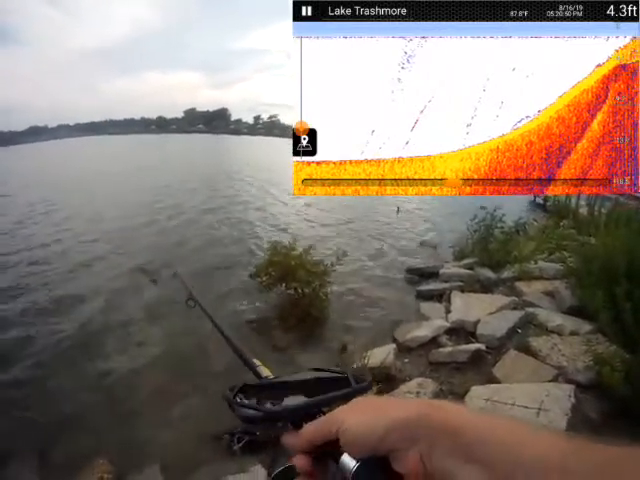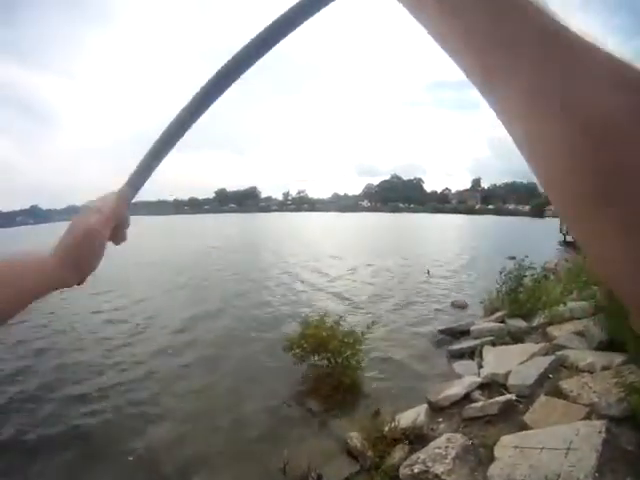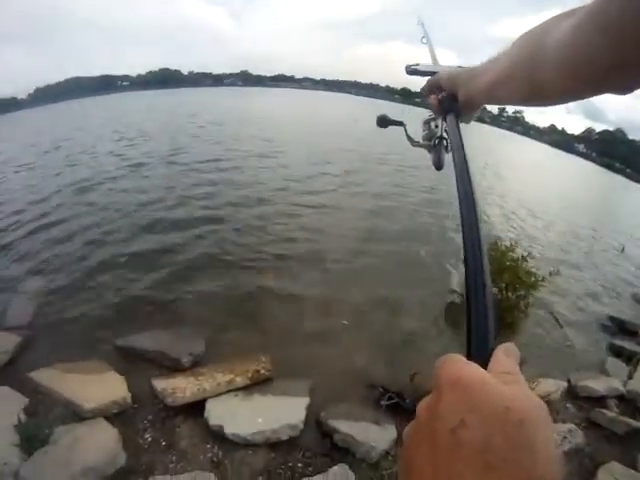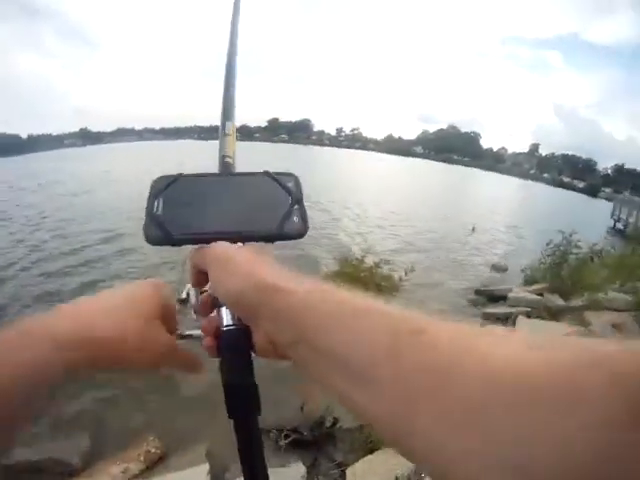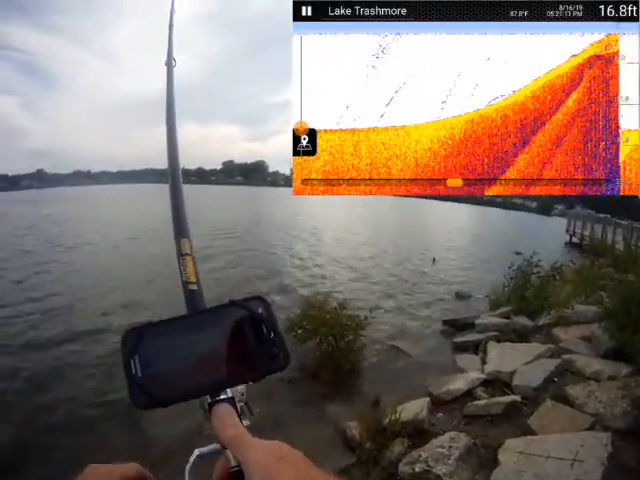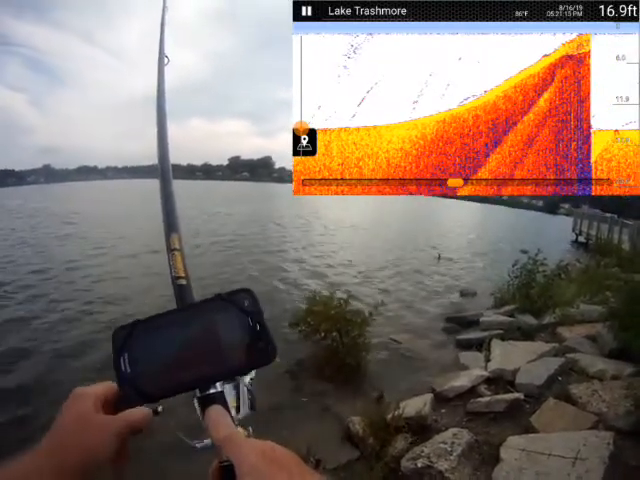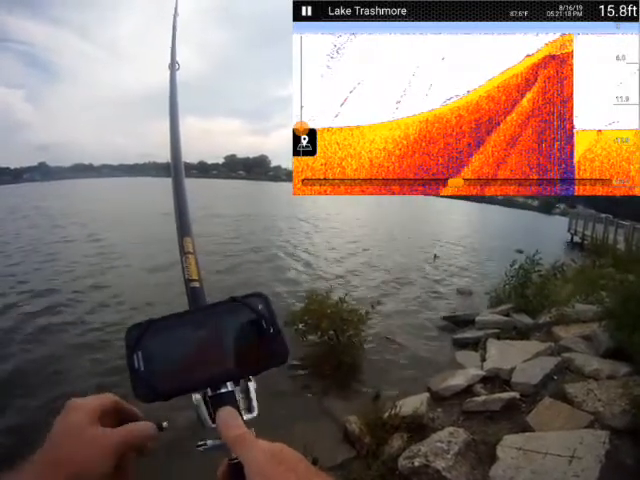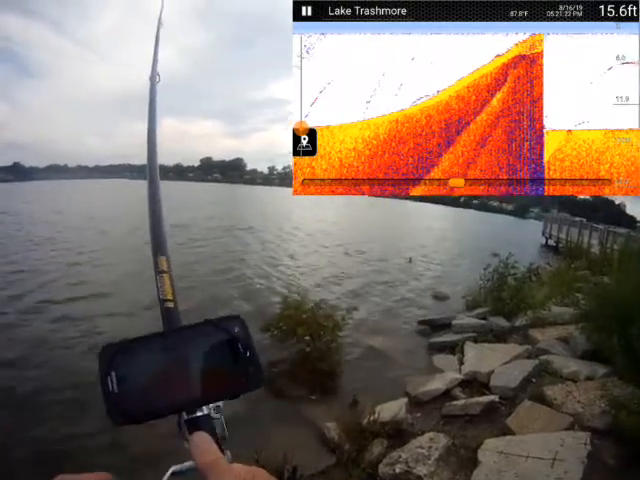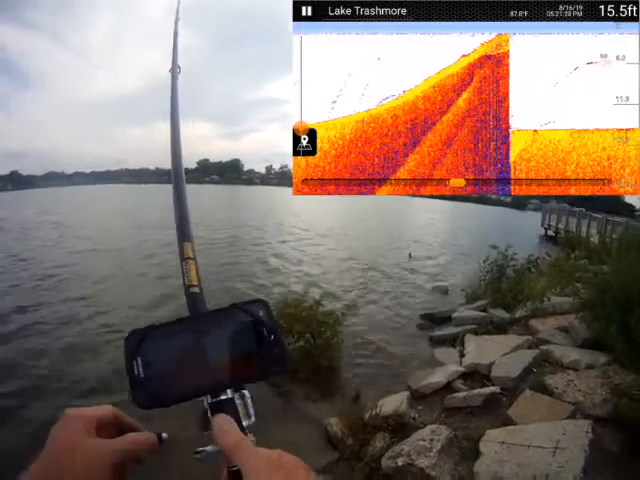All right, let's try that orange thing. Whack it! Okay. I'm not really encouraged to try a whole lot more places out here because I'm not seeing much.